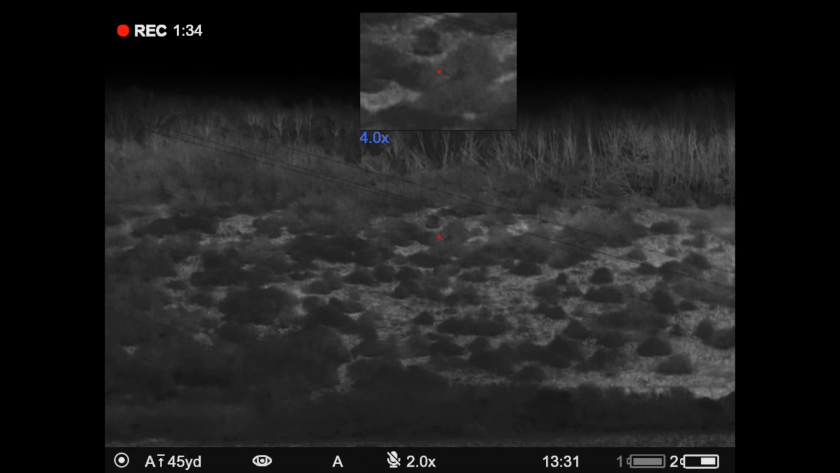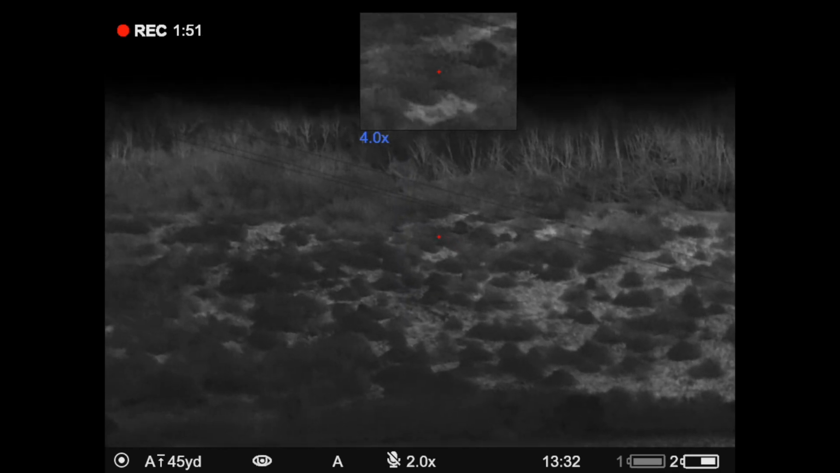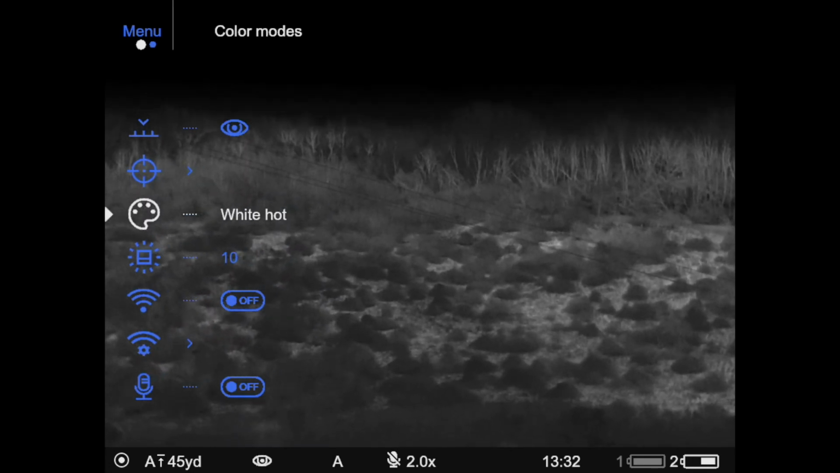So if you've got one for 100 yards, one for 300 yards, if you're ranging it, you can literally just change the distance. It will change all the settings, and it will change where the crosshairs are, and it'll just work. It'll be fantastic. So going back to the menus, there is the zeroing menus in there. I'll show you that in a minute. I'll show you how we zeroed it.